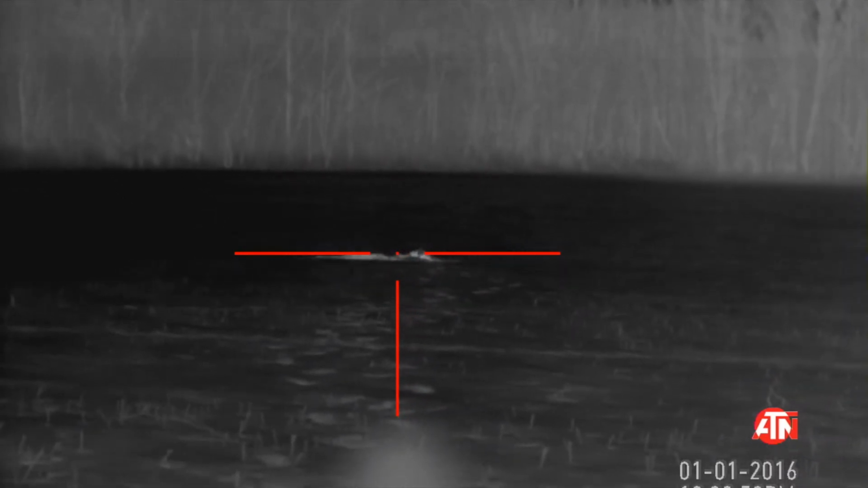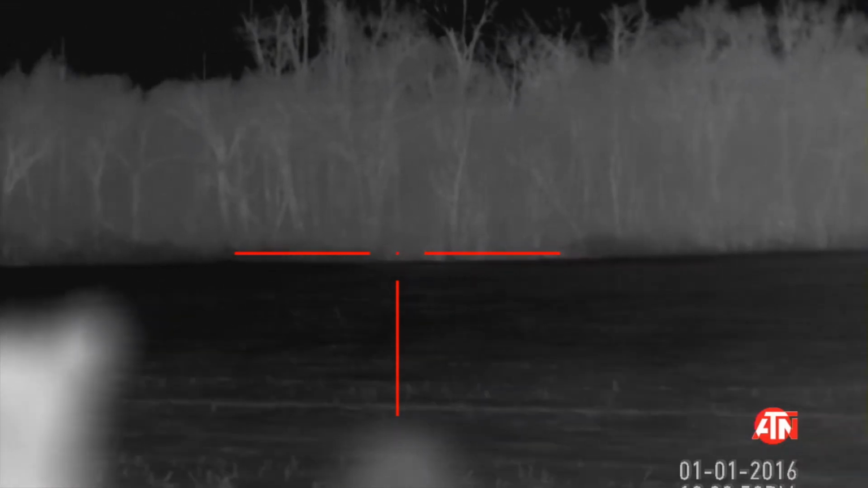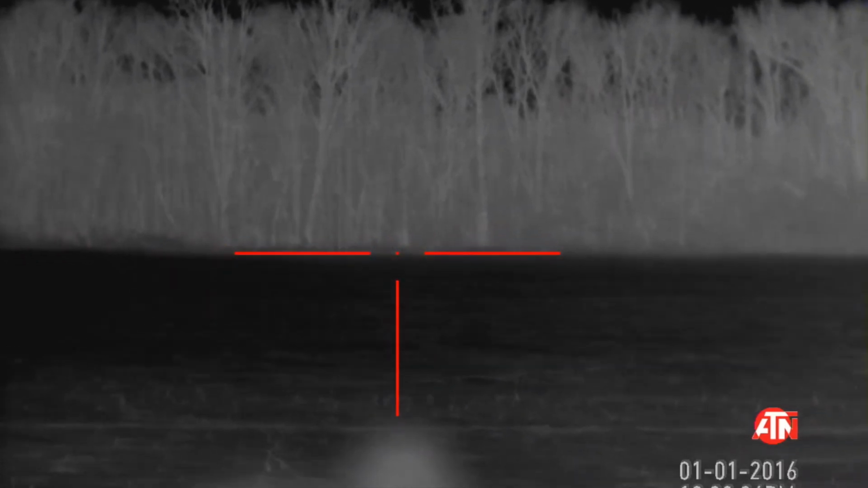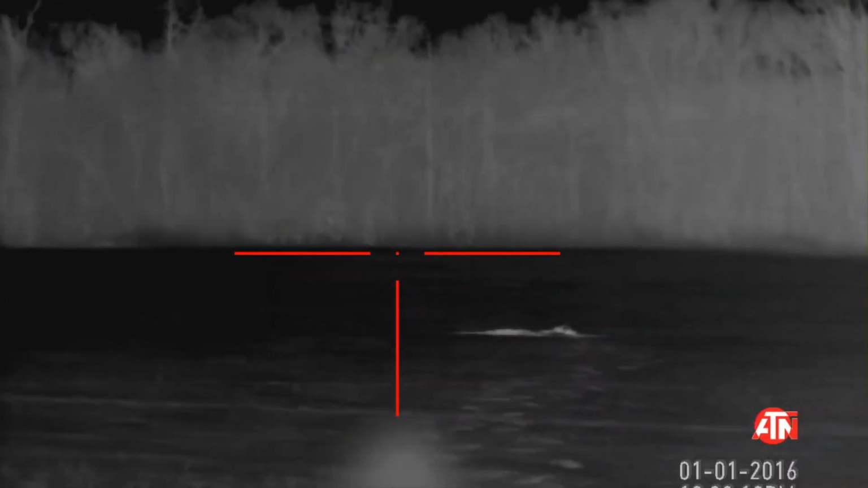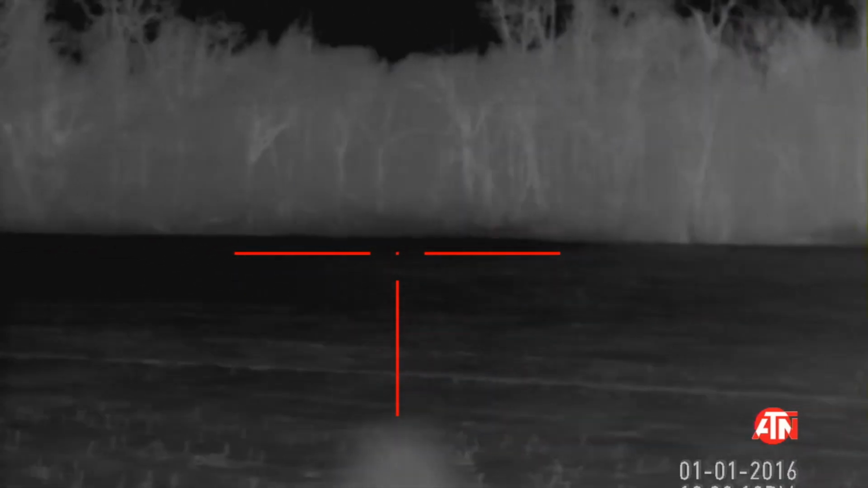There's the call. It's about 50 yards in front of me. Basically, I've got a trail right out in there where these coyotes will come out. Also, straight in front of me, there's a chance of them coming. I have had them come from the right, but only 1 or 2 times. Majority of them come from right in there. So, see if I can make it happen.